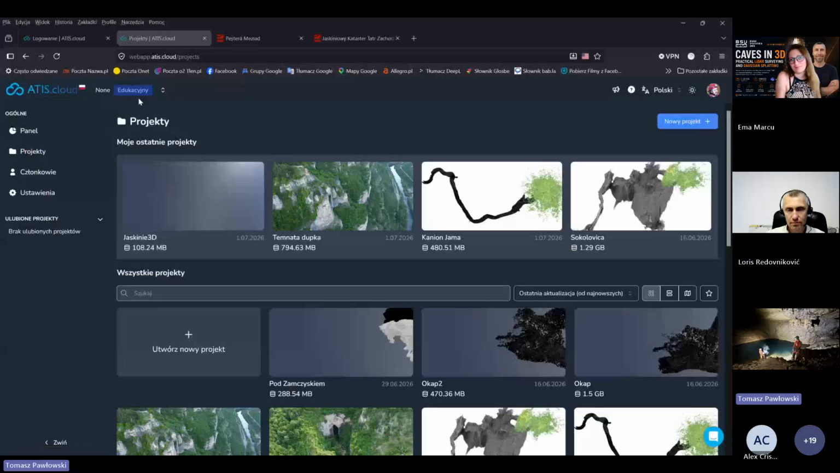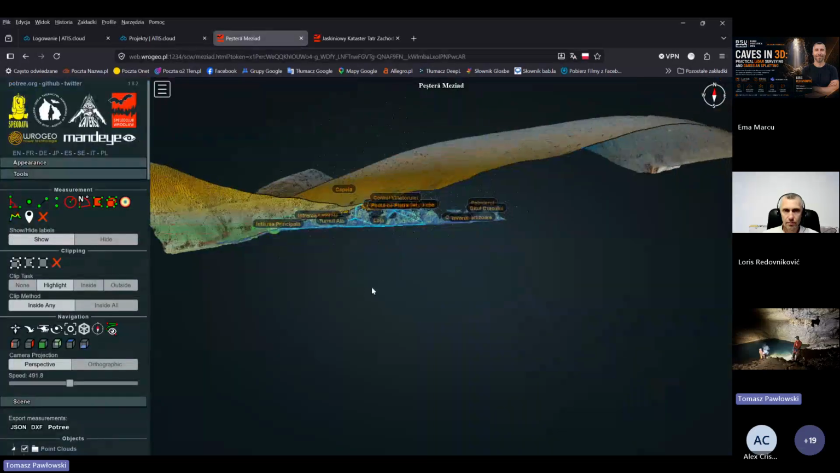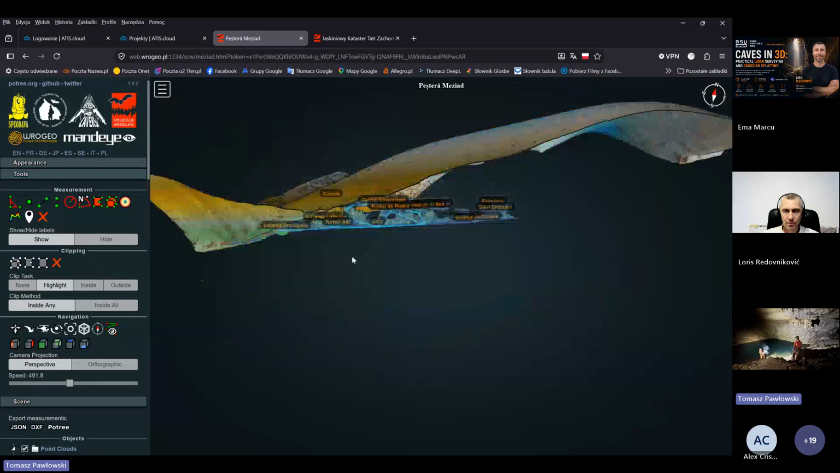There is Atis Cloud. It's very expensive in my opinion, but it's a very nice platform which can show some presentation. Also, a cheaper option is completely free. It's Potree, but it's a little bit complicated and a little bit slow. We're working on the Potree